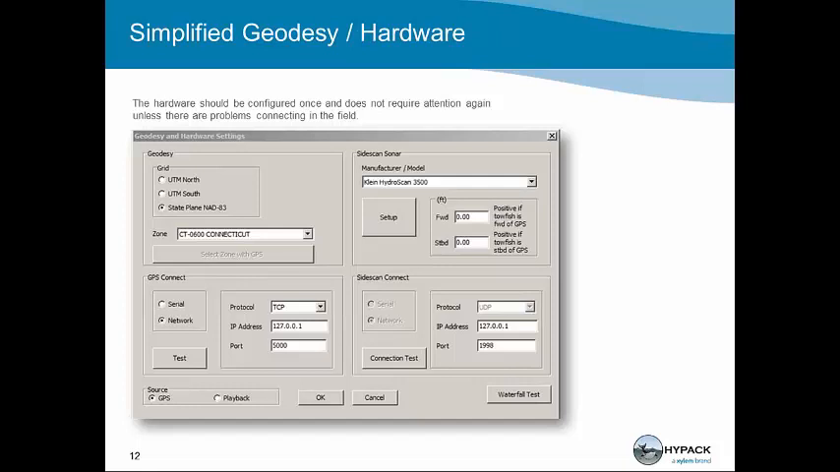All of the right-hand portion is to connecting to your Sidescan system. The drop-down box at the top allows us to choose the model and manufacturer of the sonar we have, and a setup button if there's any setup to this system. Below that, you'll see the Sidescan Connect. The Sidescan Connect has a connection test and allows us to type in the information that we need, again, serially or network, to talk to the Sidescan that we're working with.